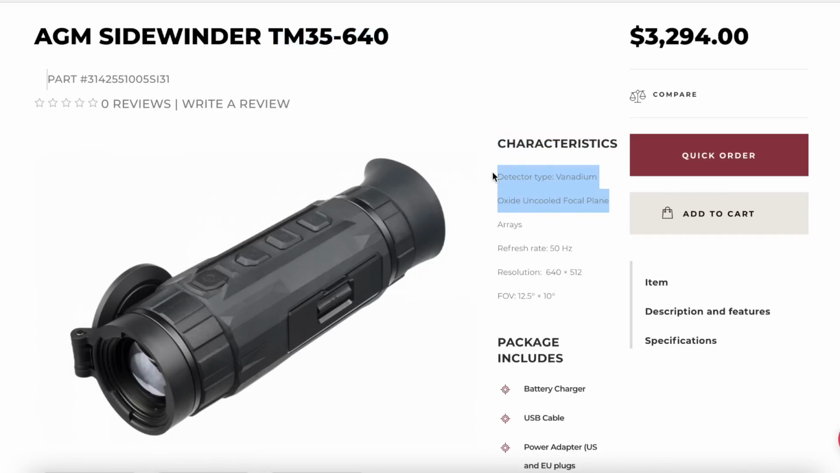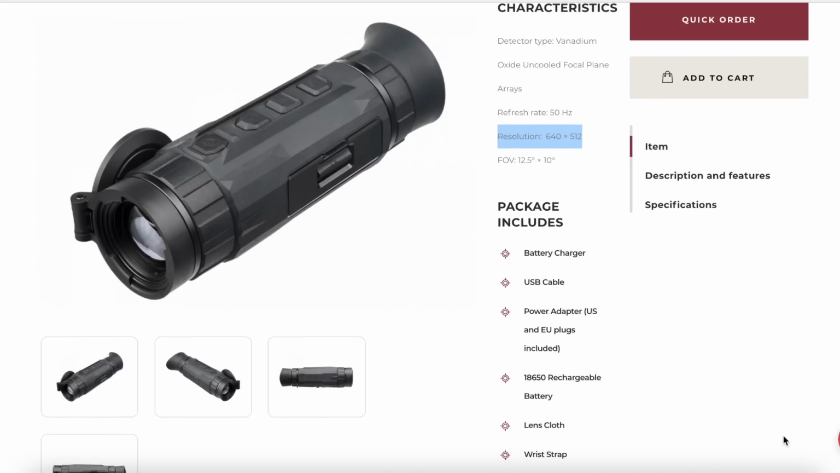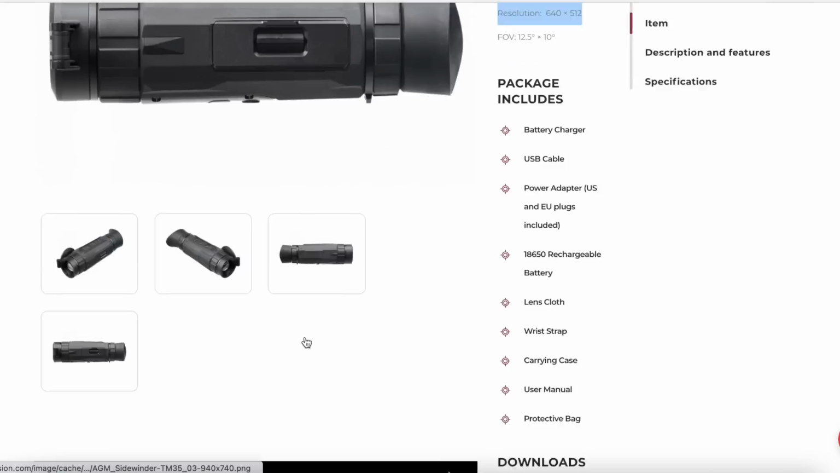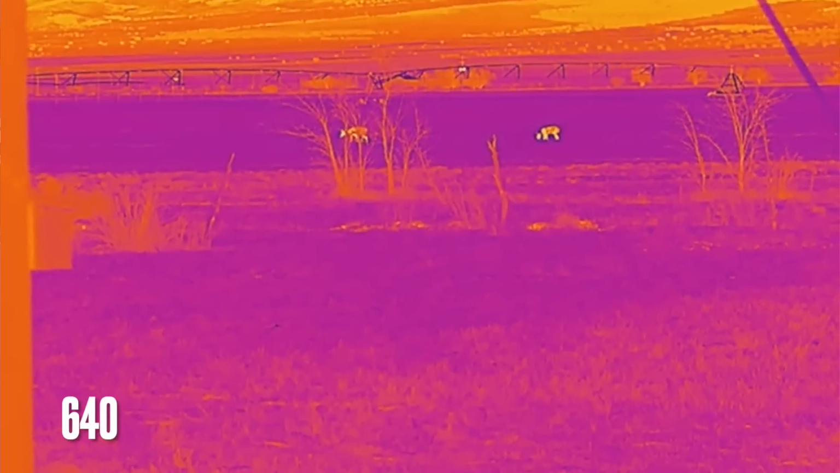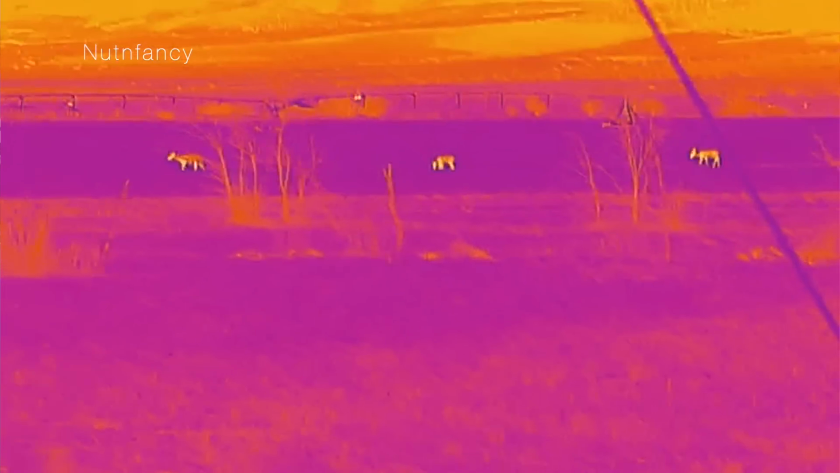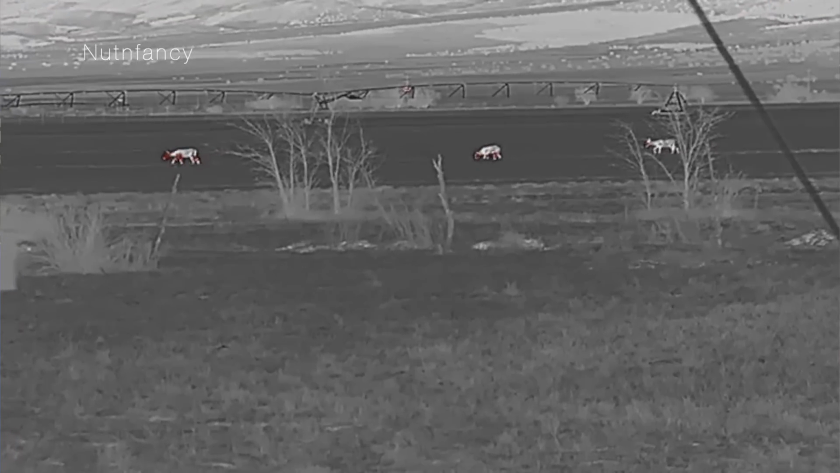Okay, first, in your detection of either a 384 or 640 Sidewinder, it'll be in the sub 20 millikelvin temperature sensitivity range, whatever the hell that means. No, I don't really know what it means either, but I do know this, that I detected heat signatures easily at 300 yards, easily at 500 yards with both of the units. It is better with the 640. Yeah, the detection ranges on these units is insane. It's more than you probably need.